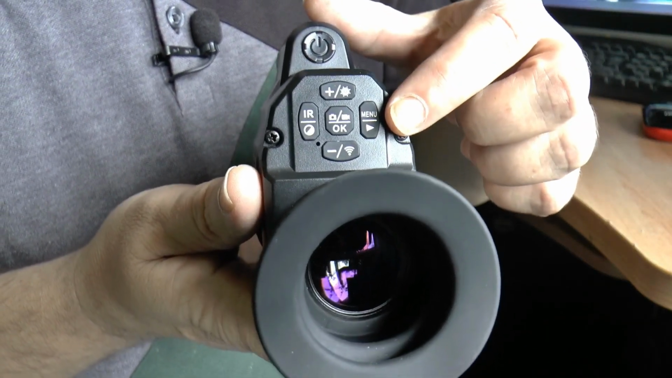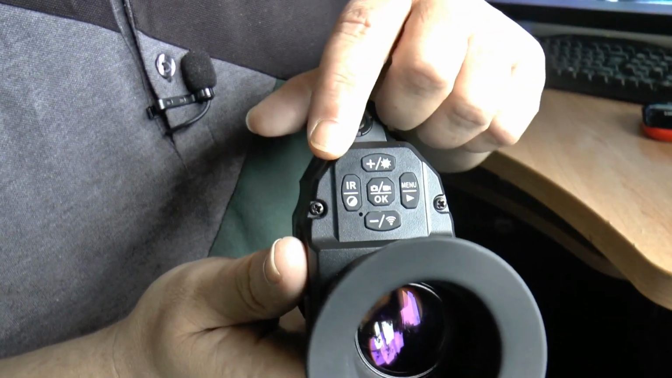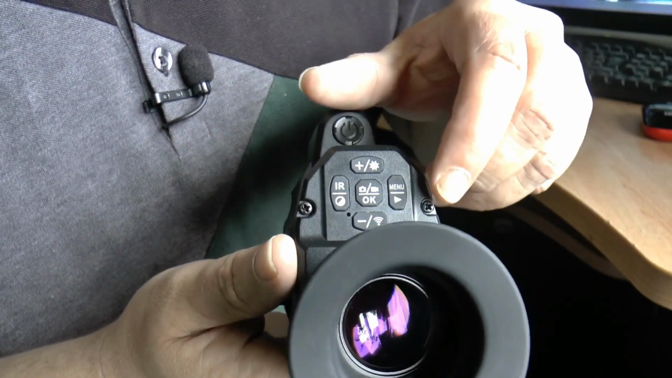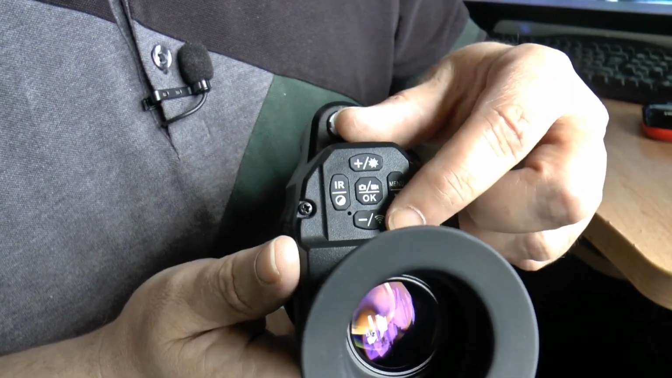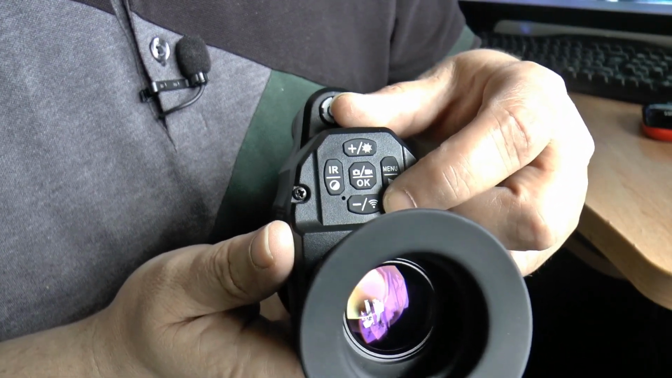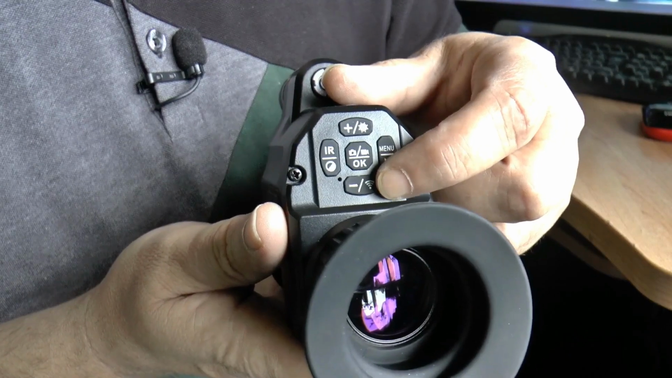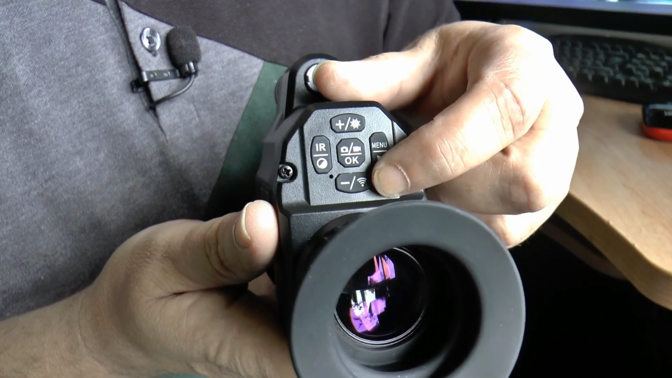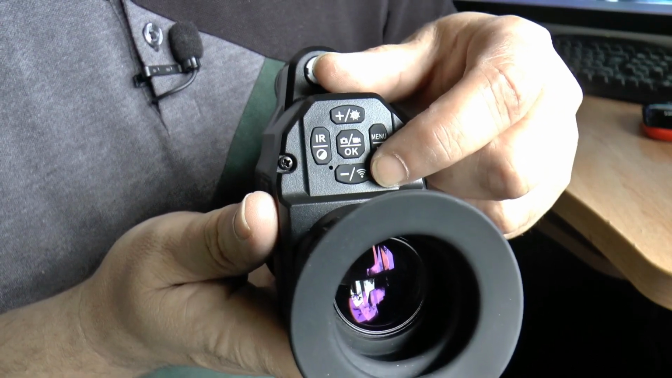Now here you've got your IR levels. You change it from colour to day mode, brightness and so on. You've got a Wi-Fi switch there. This actually connects to Wi-Fi, so you can monitor the unit, or someone else, your shooting partner, can monitor what you're seeing through a mobile phone.